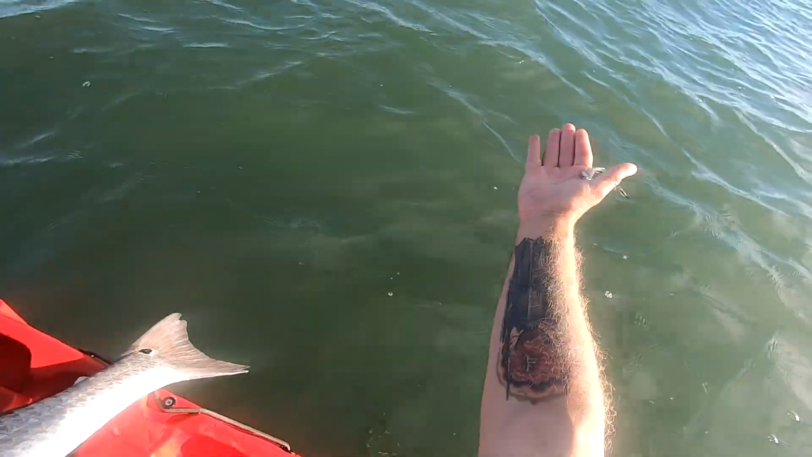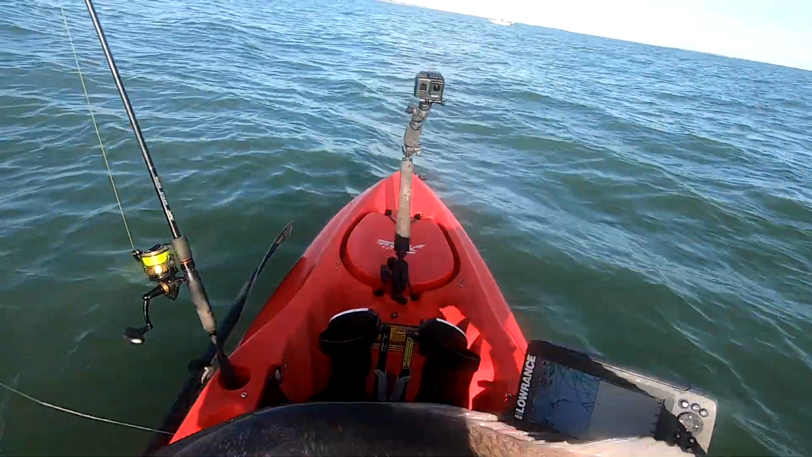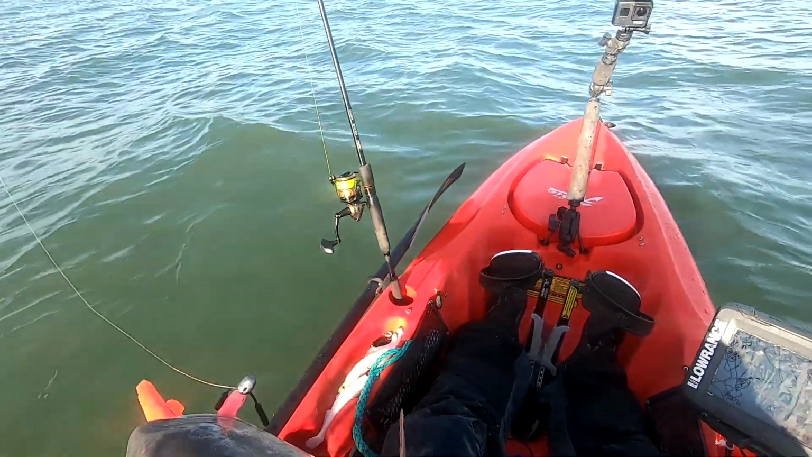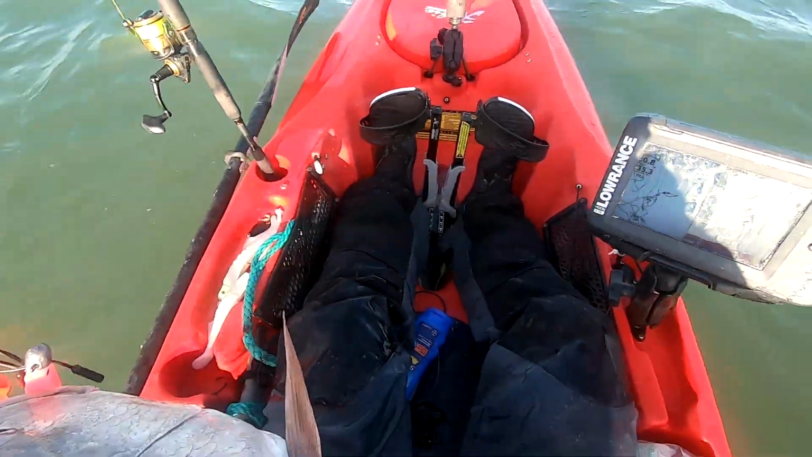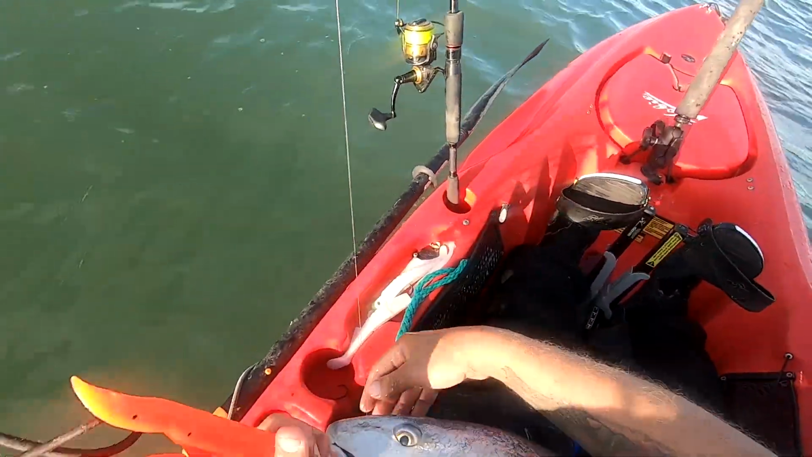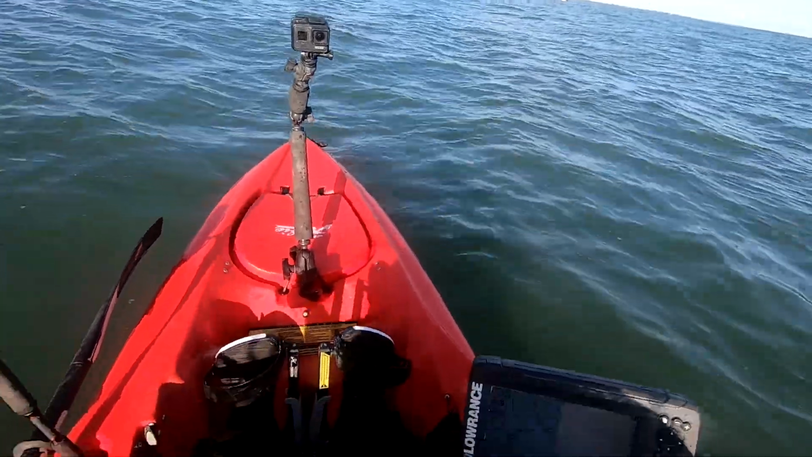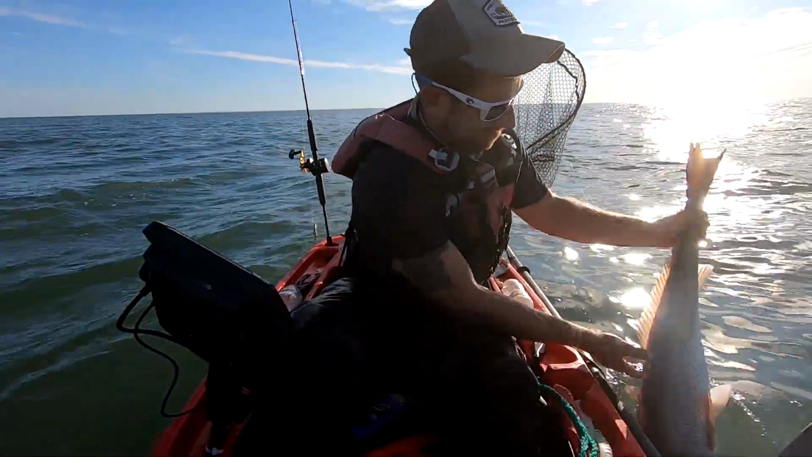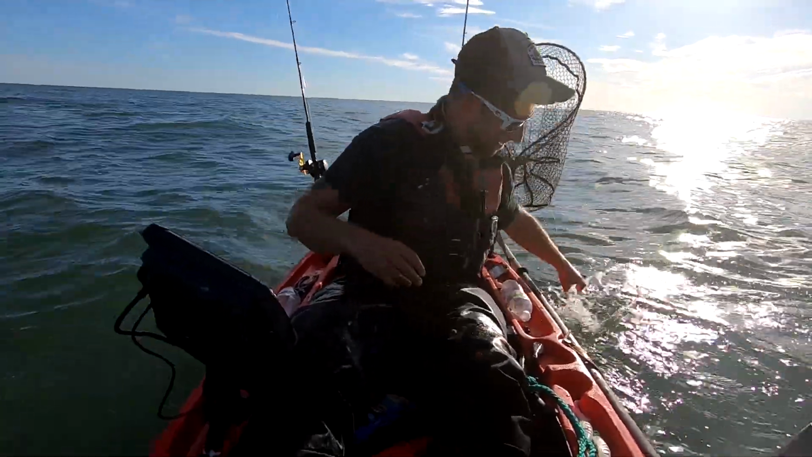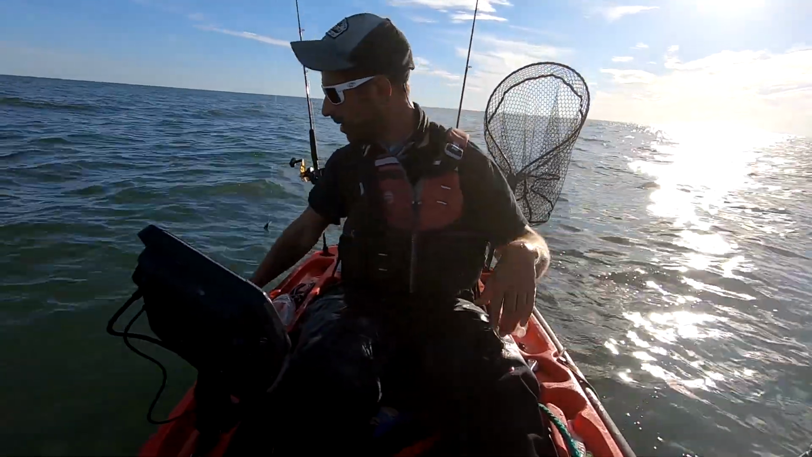A little remora on a red. I don't know. What do you think? Another 40 incher, a little smaller than the last one. It's definitely a good time of year to catch 38 to 42 inch drum. They're out and about. I like it when the water's well oxygenated too. They take off real well.